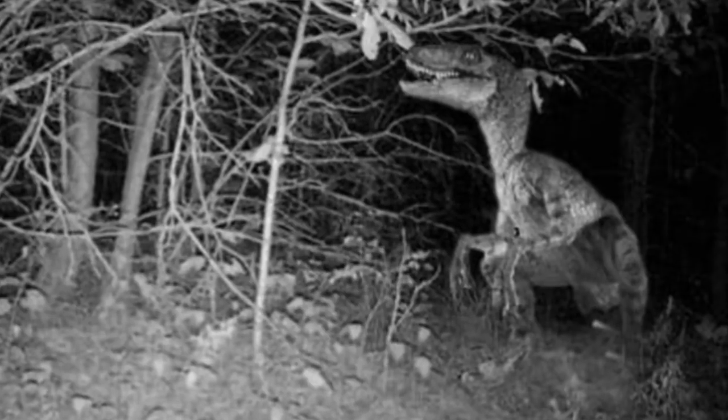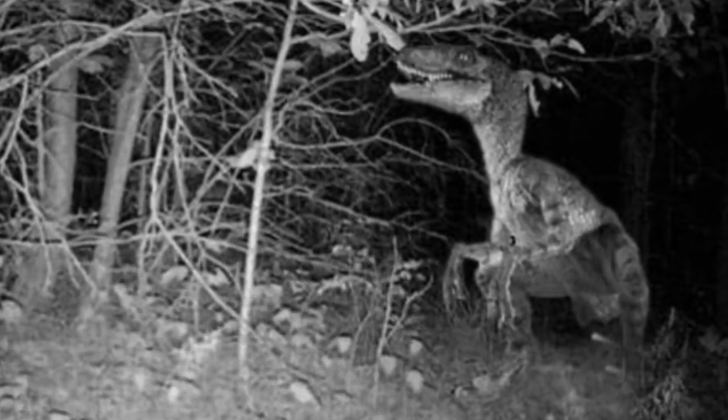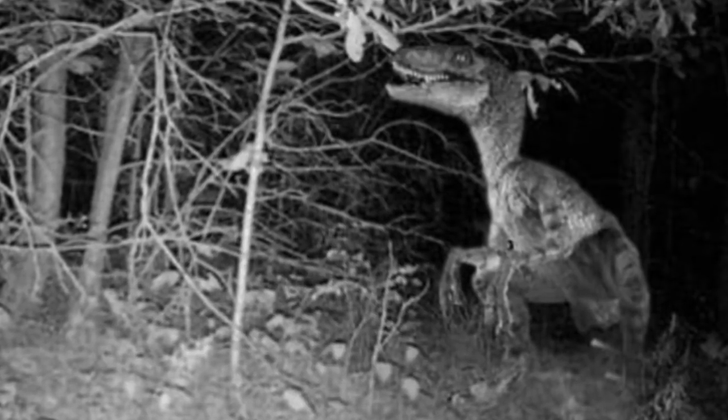I think when people do see dinosaurs around the world, it might be some kind of interdimensional time loop, something or else, something we can't quite figure out, where they're seeing something happening through time or something came through. I think that's one possibility. But when you look at this photo here, I think it's very obviously a fake.